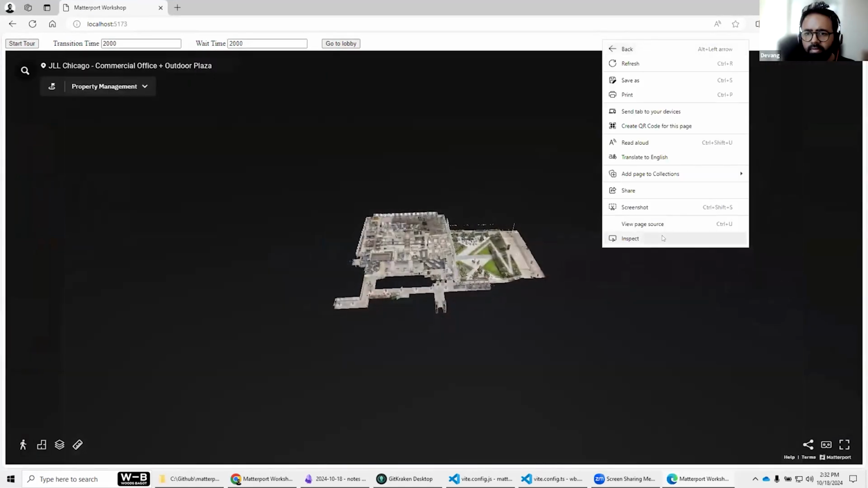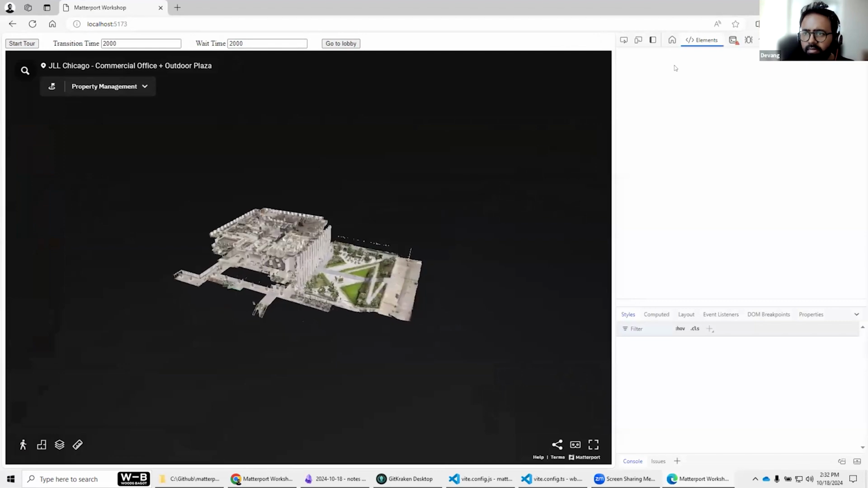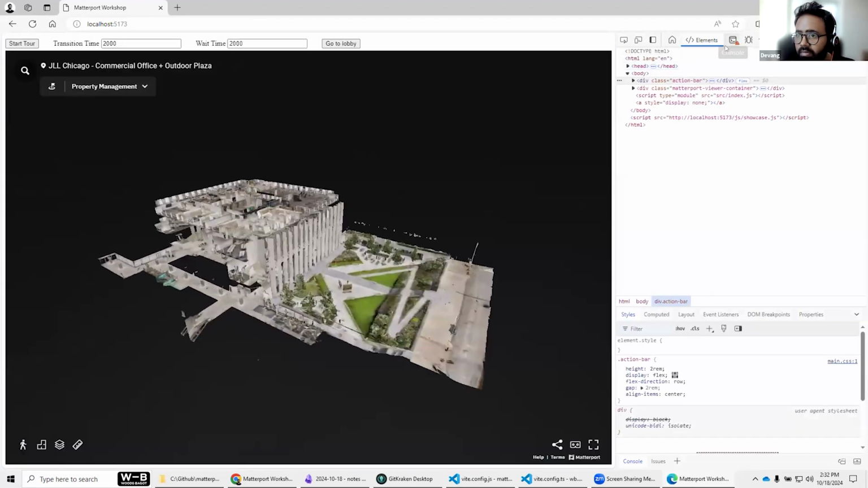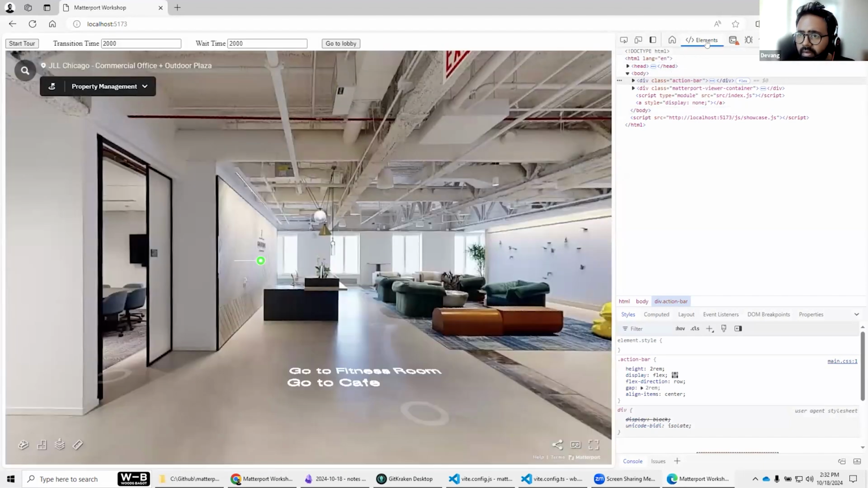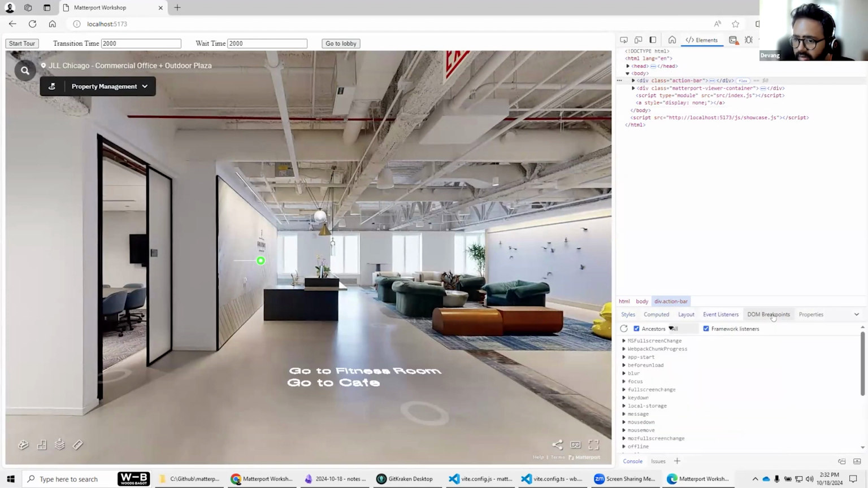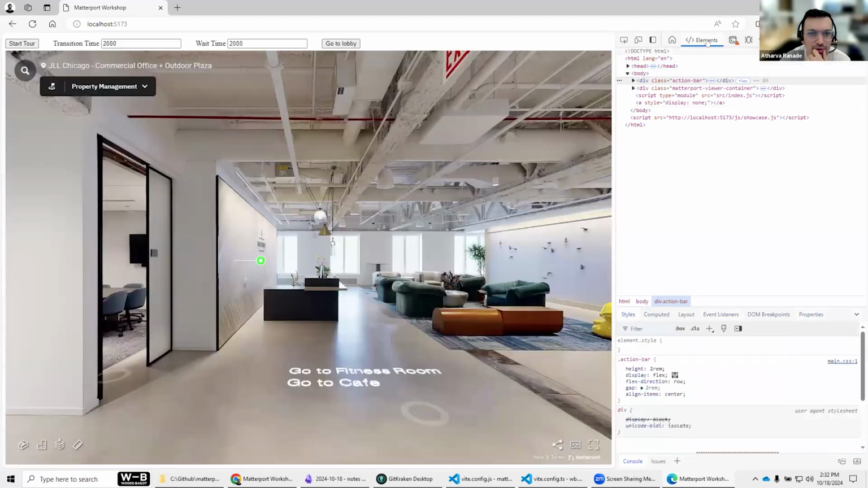So let's go to inspect. I want to go to lobby. No, I have never used Edge here. So where is the console here? No, it's not here. Elements. Yeah, console is here.